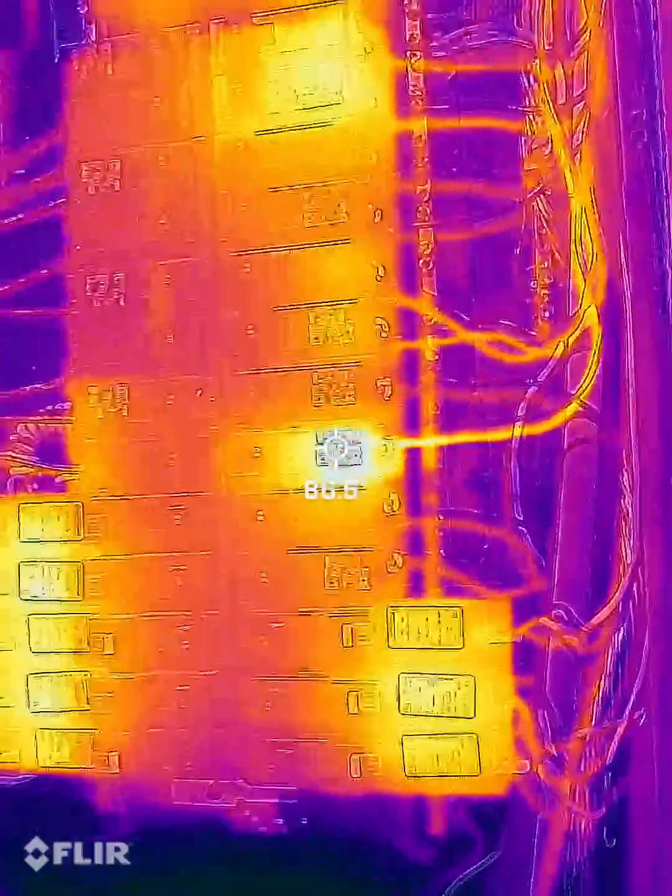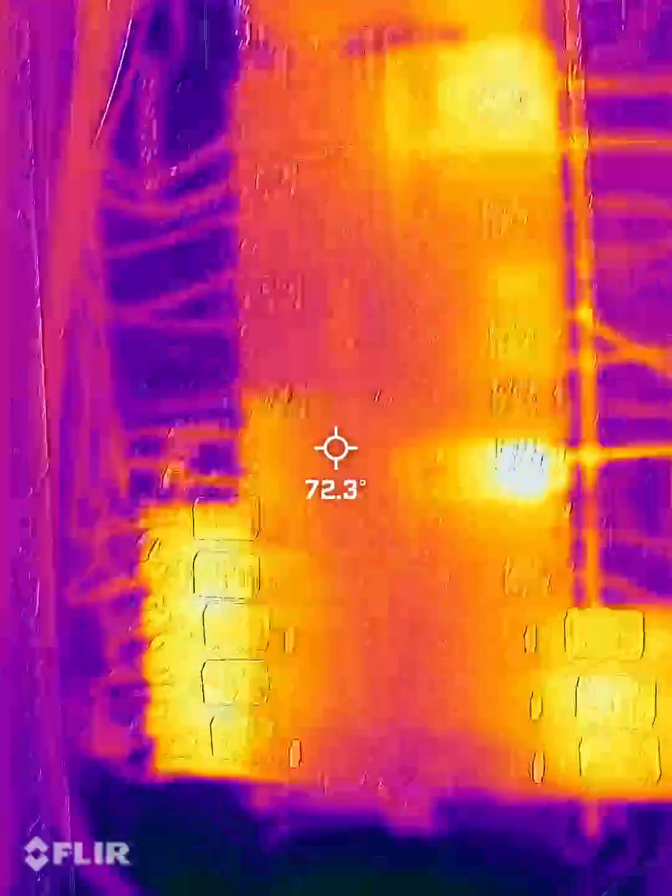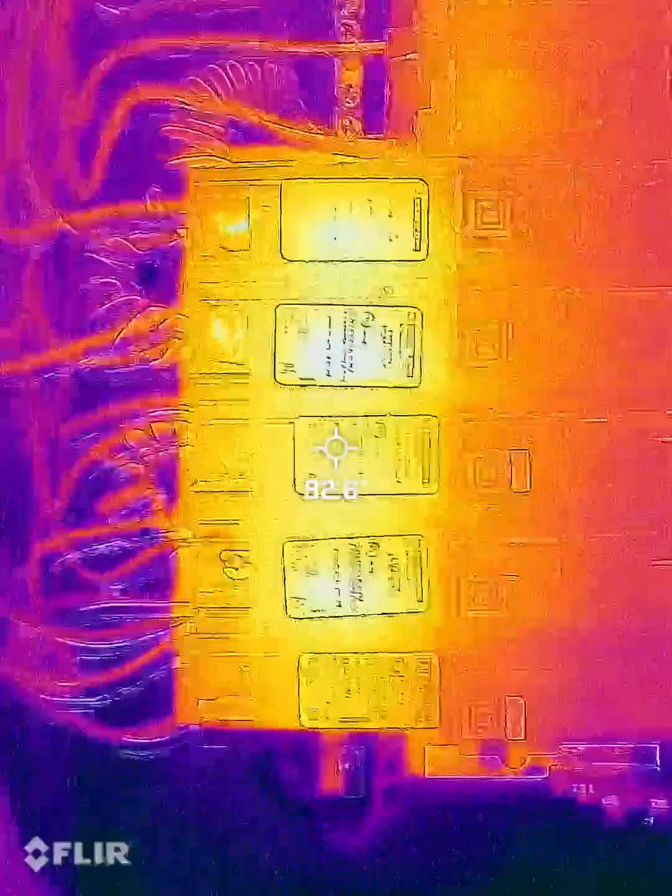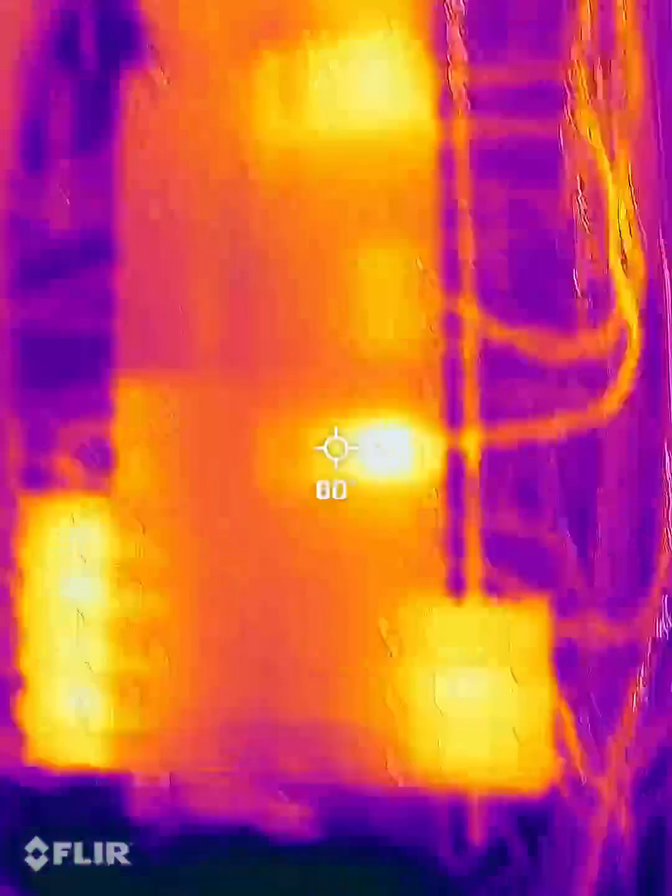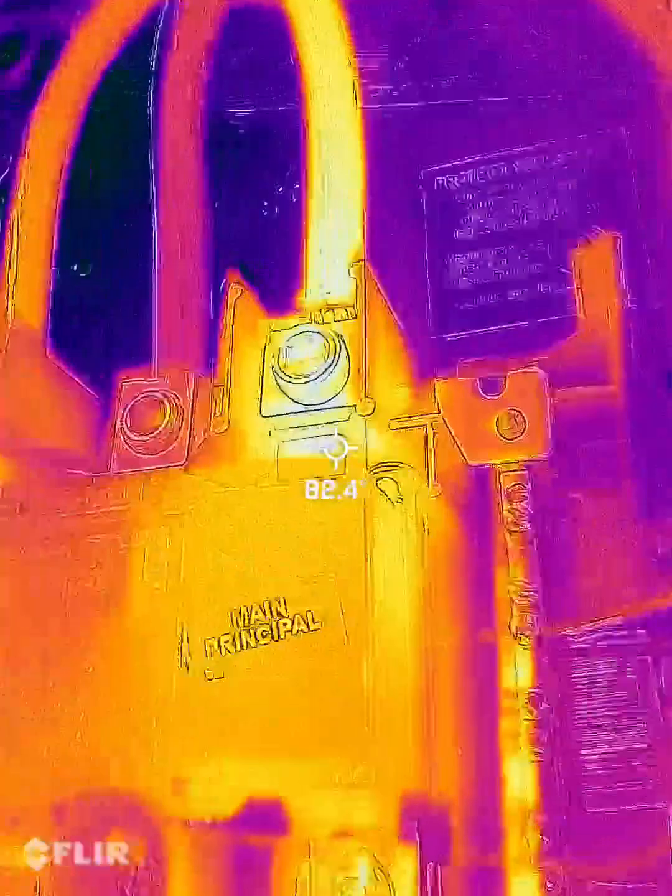This is the electrical panel. Not seeing anything too hot. We'll be getting up to 130, 160. The breakers all work. Let's see if you're coming in. Yeah, see, that temperature's okay.